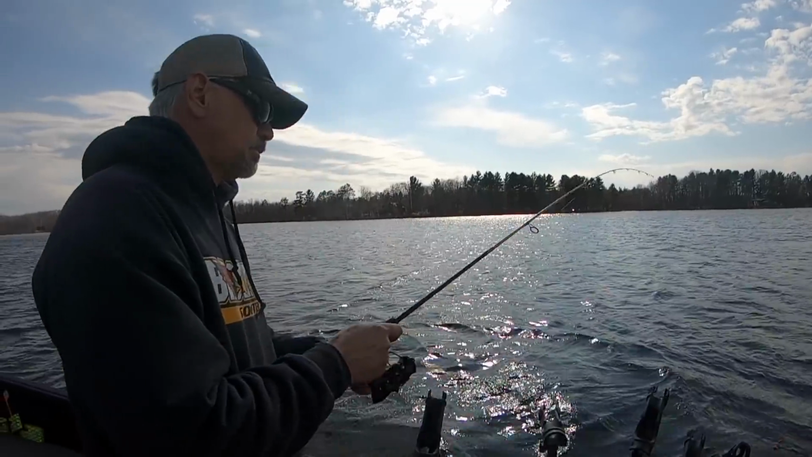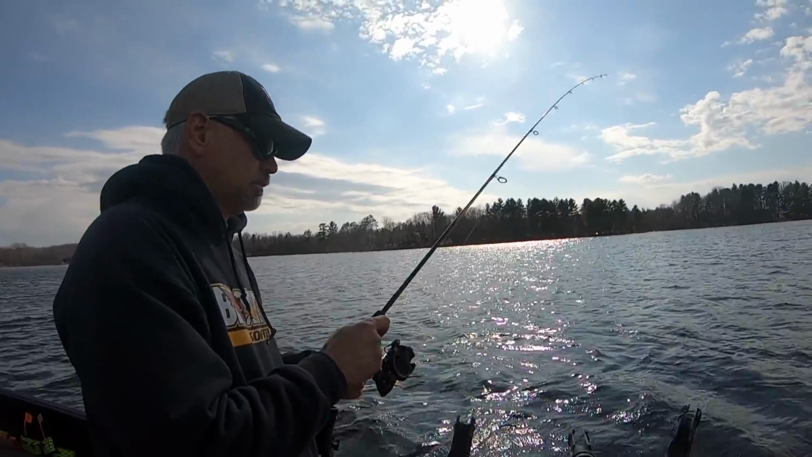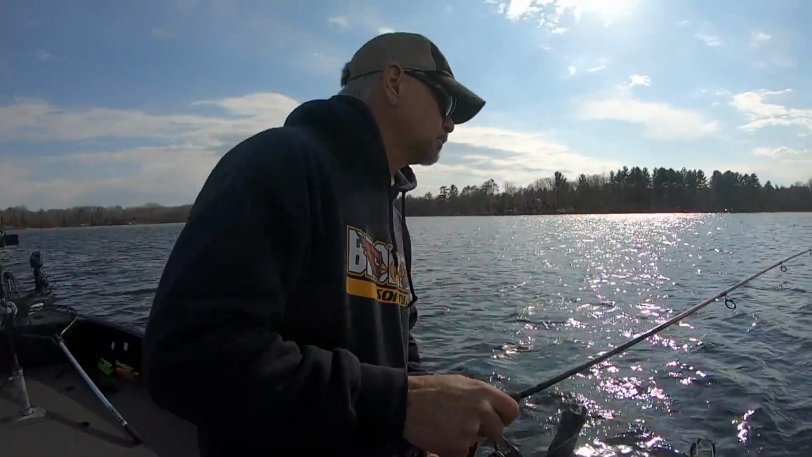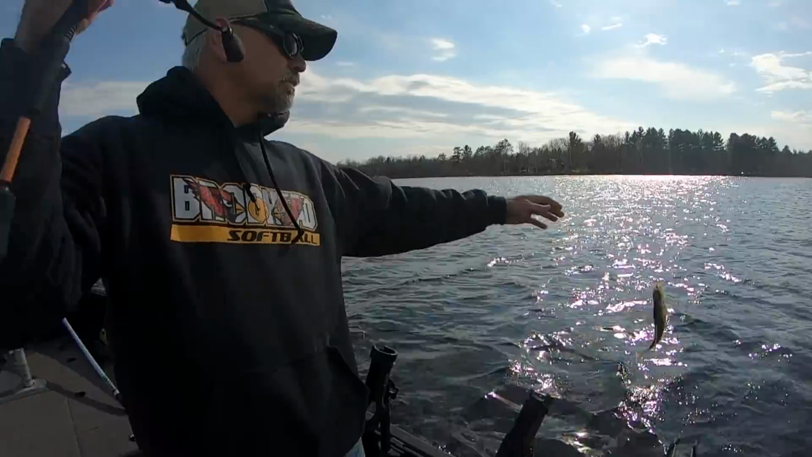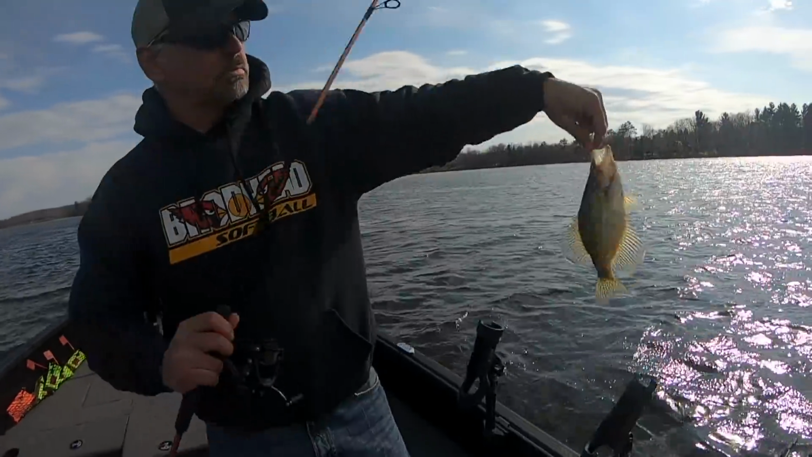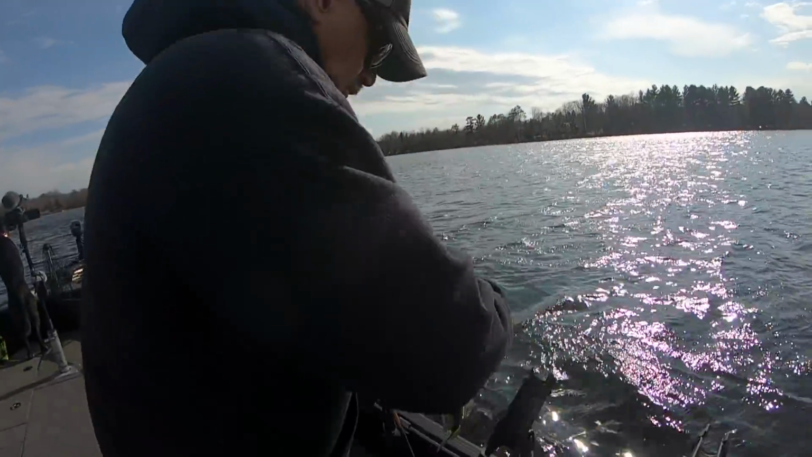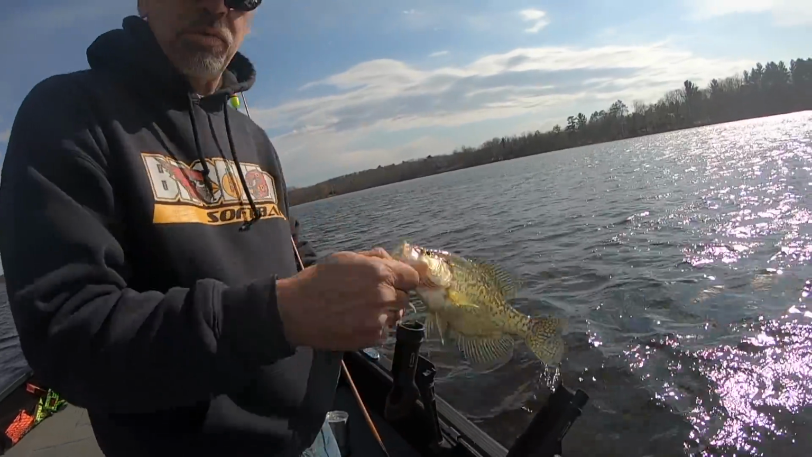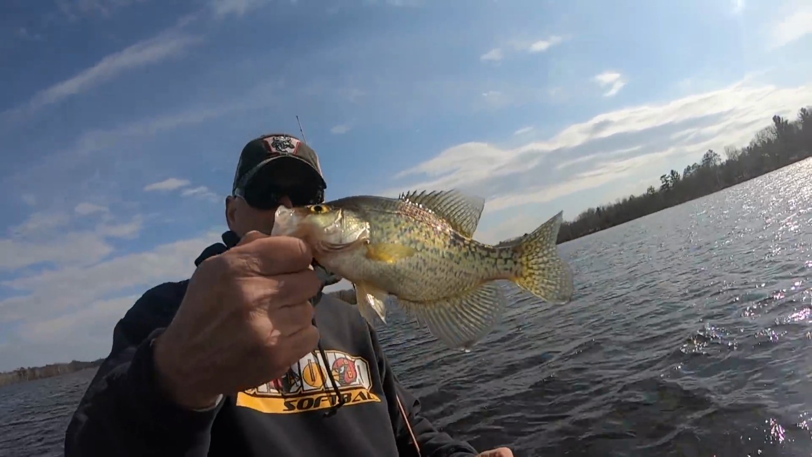One good thing to remember is that if you have two slip bobbers out and one is just not catching fish with the same bait on, it is more than likely that one is either set too deep or too shallow, and that was the case. Kind of recheck this one with the depth finder, and immediately bobber goes down, fish on. Really picked up since he changed it. Good deal.